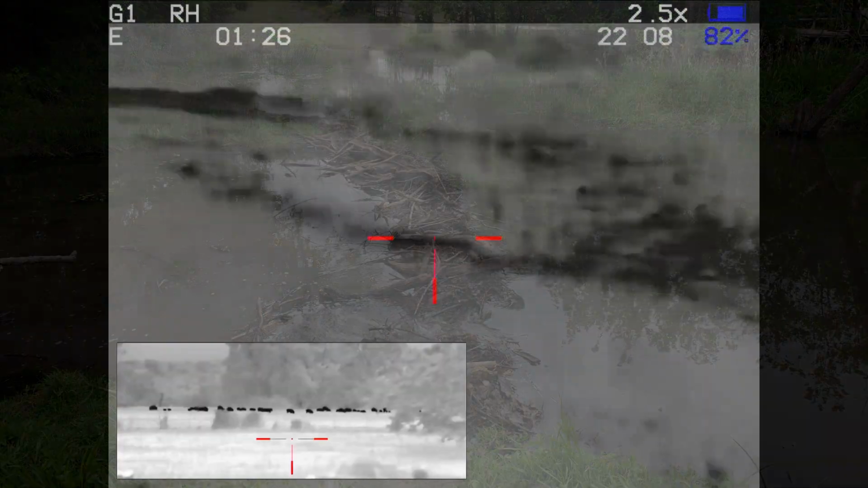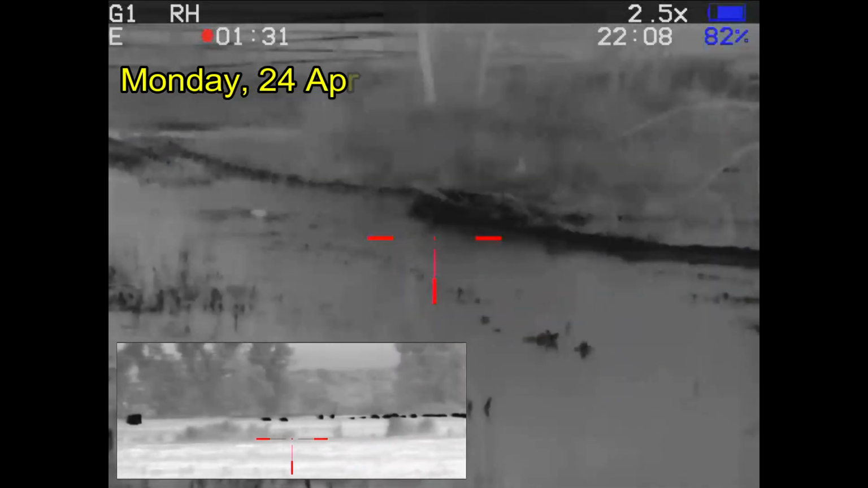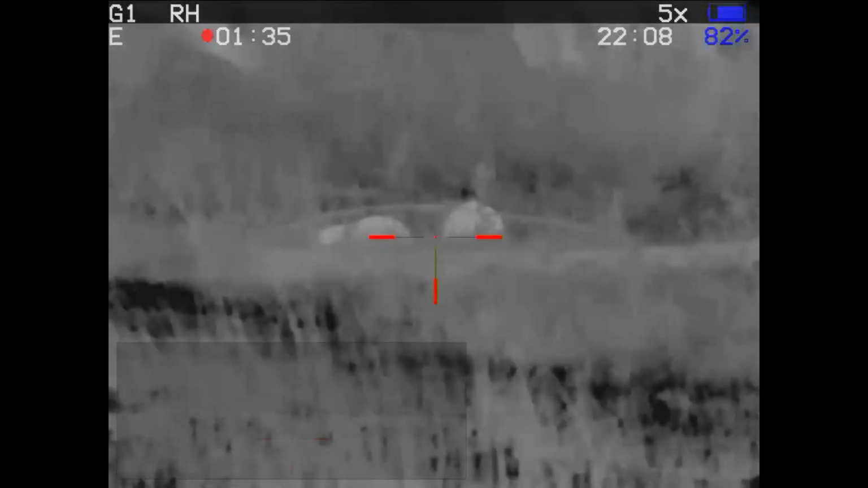Now this is the same property where in the previous video I got video of all the hogs next door on the hog sanctuary. Correct. And this is from where we are seated.